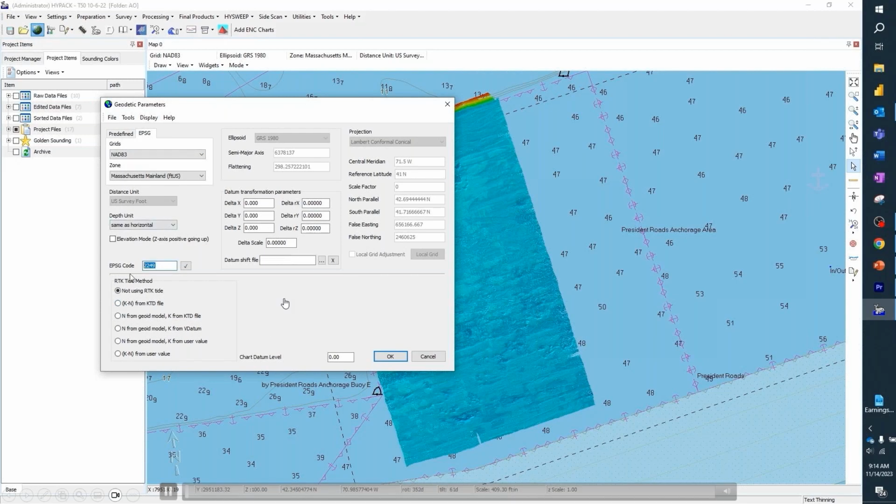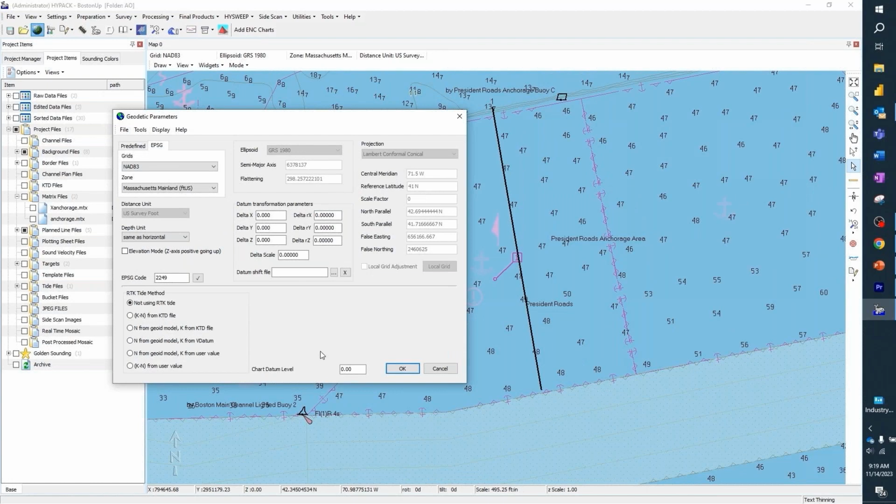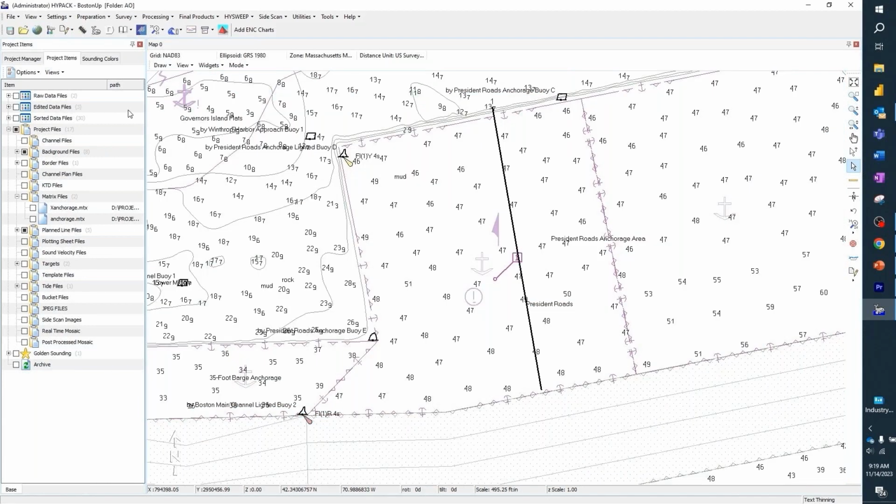set my geodesy. This is important. I'm going to set my geodesy to an EPSG grid. I'm going to screw up my geodesy on purpose here. I'm going to go to EPSG. I've got a different code. I know it's 2249 for Massachusetts mainland. I'm going to check the box, and using the EPSG geodesy settings, it'll actually set to a known grid. It's a really nice thing that we've put into the HYPACK geodesy engine right now. So, okay, we're done here.